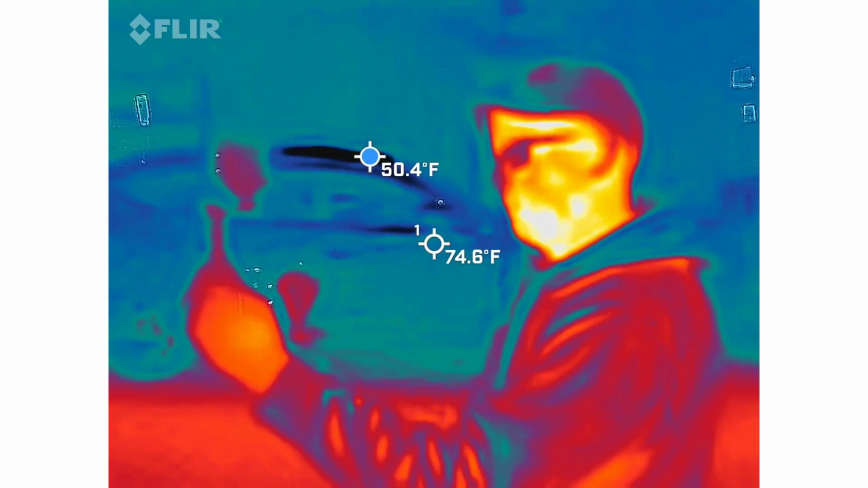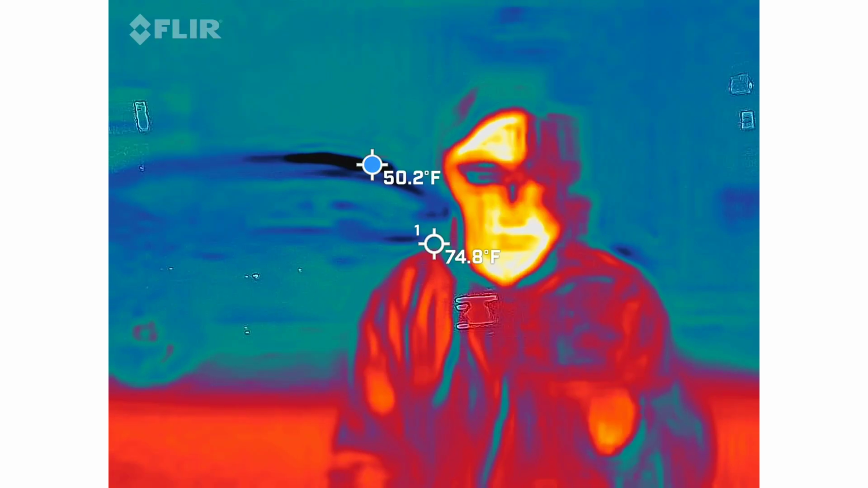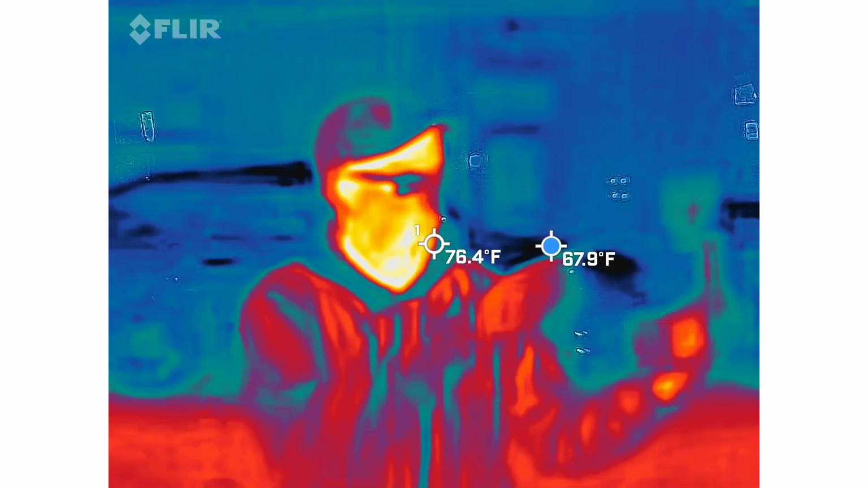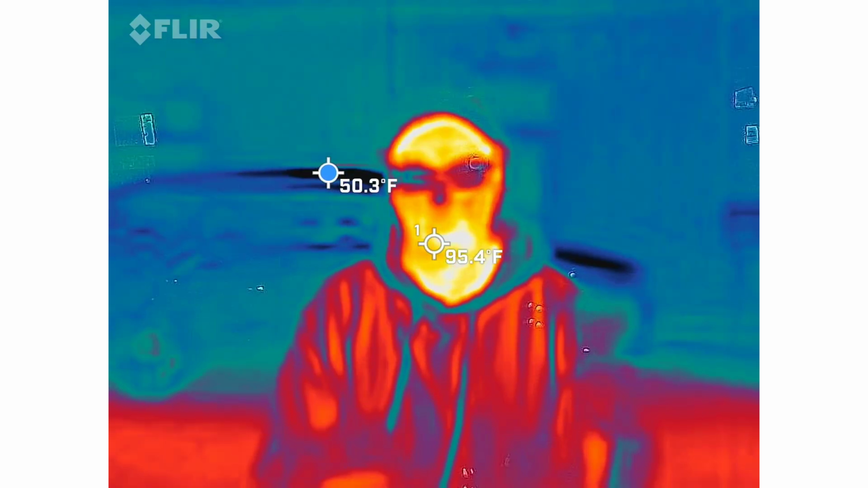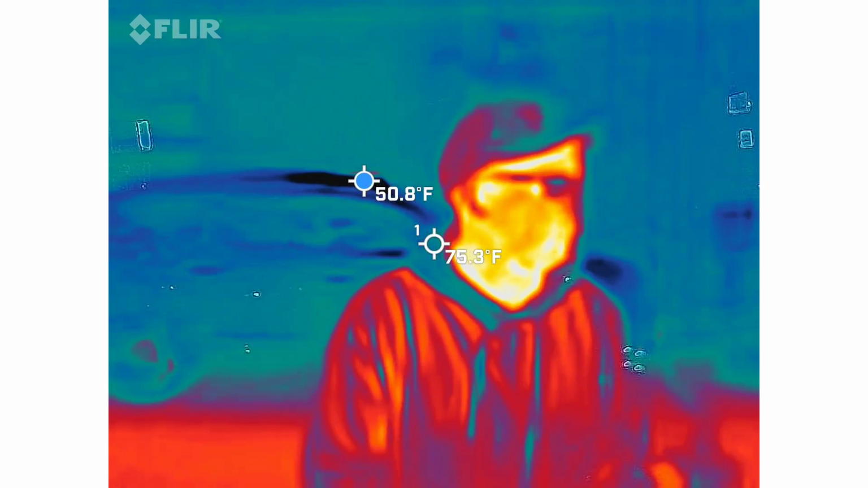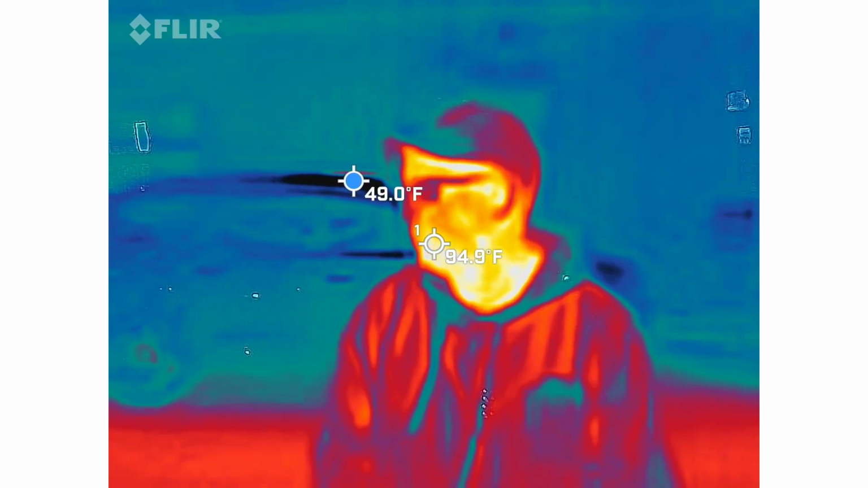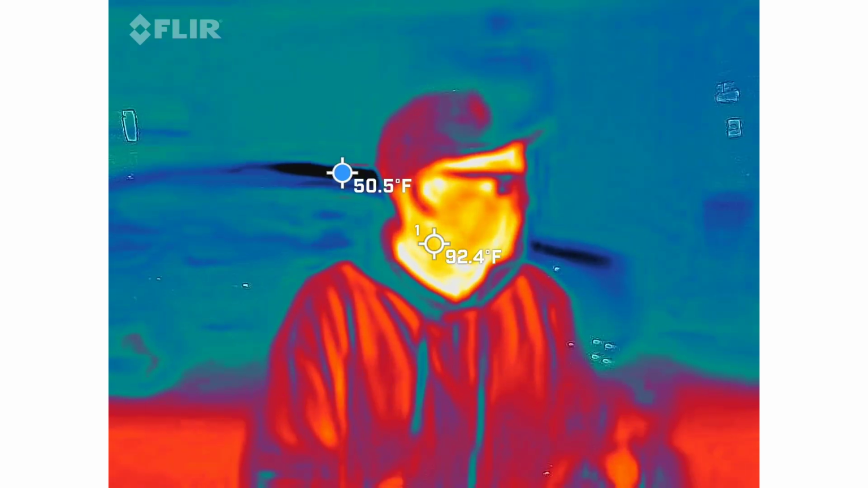We are working with full spectrum IR lighting, which basically means that this camera is emitting light that you cannot see with your own eyes. Obviously we have a long range and a short range. So again, the hope here is that we're going to be able to capture something we wouldn't normally be able to see with our own eyes. That's the whole point of this camera. It's not recording yet just because it has to get used to the temperature around us. GoPros are very touchy with that kind of stuff.